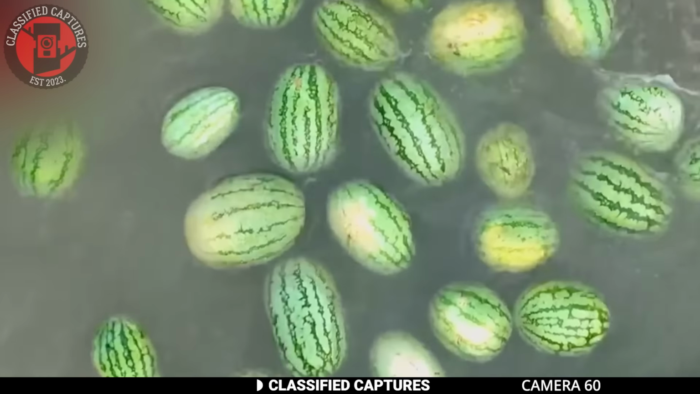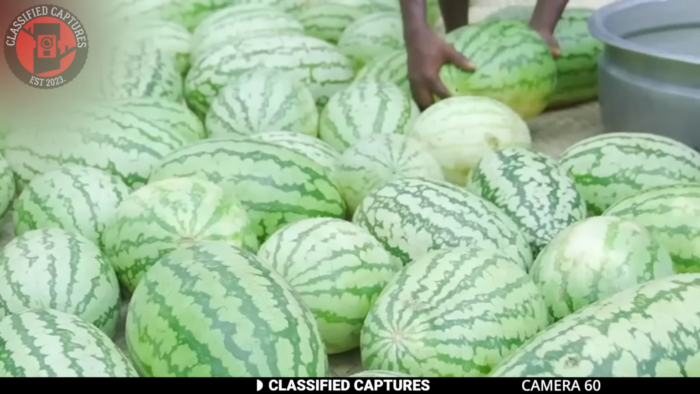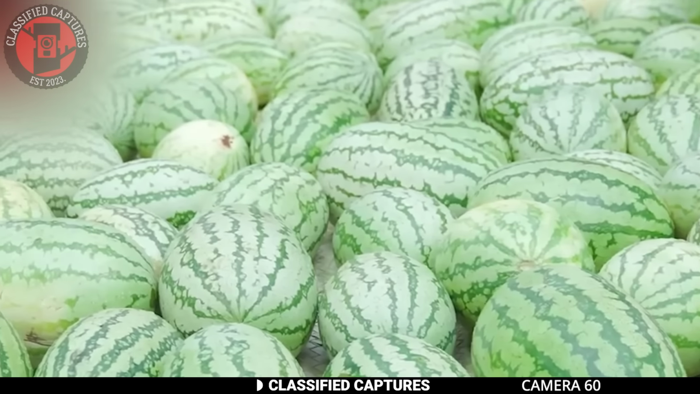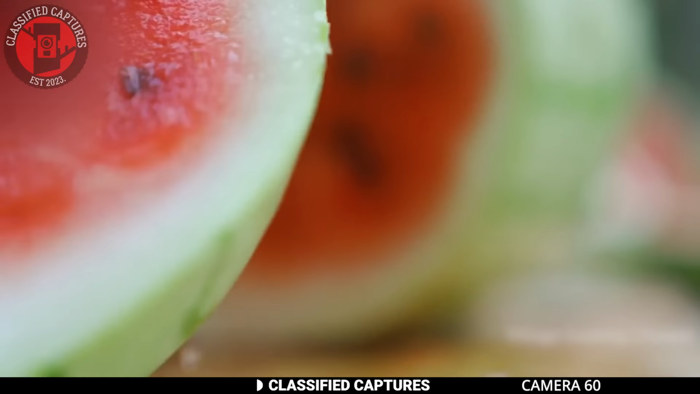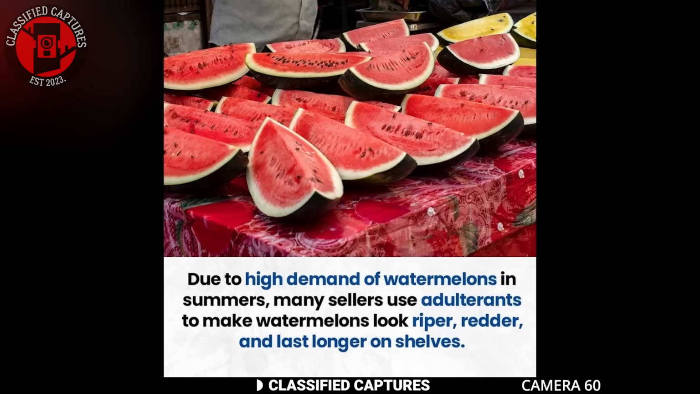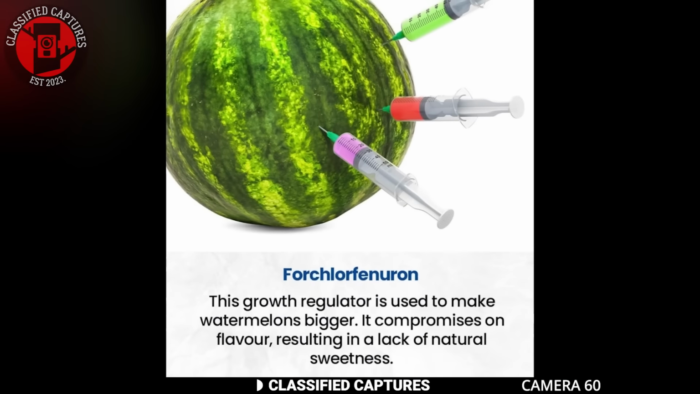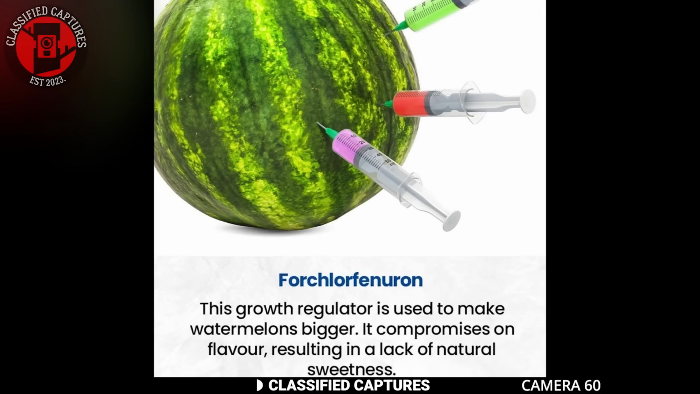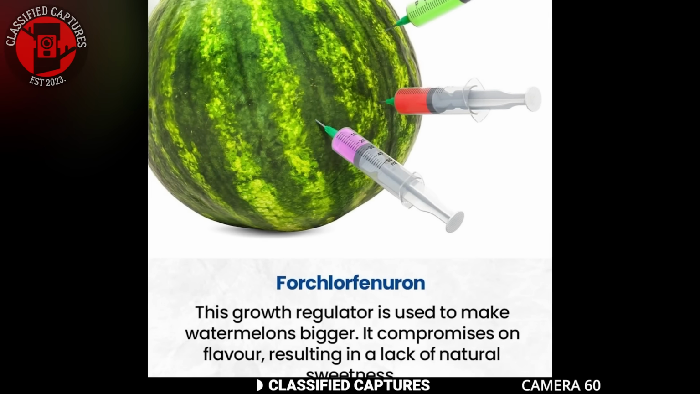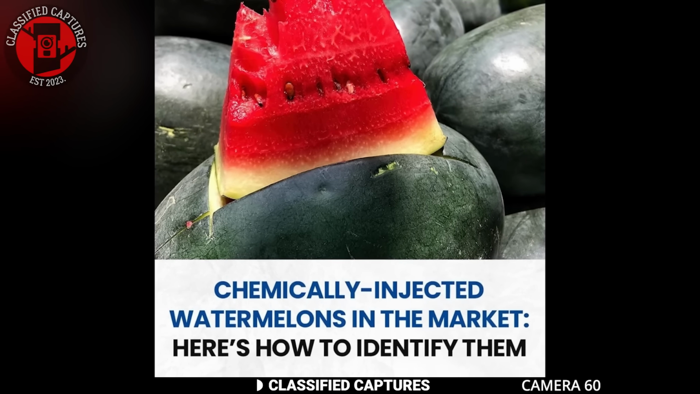Summer comes with a lot of heat, so people easily get dehydrated. Because of this, they often go for juicy fruits, especially watermelons. Due to the high demand, some sellers resort to unethical practices. They inject substances called adulterants into the watermelons to make them look redder and riper and last longer on the shelves. However, not everyone does this, so how can you identify the good ones?